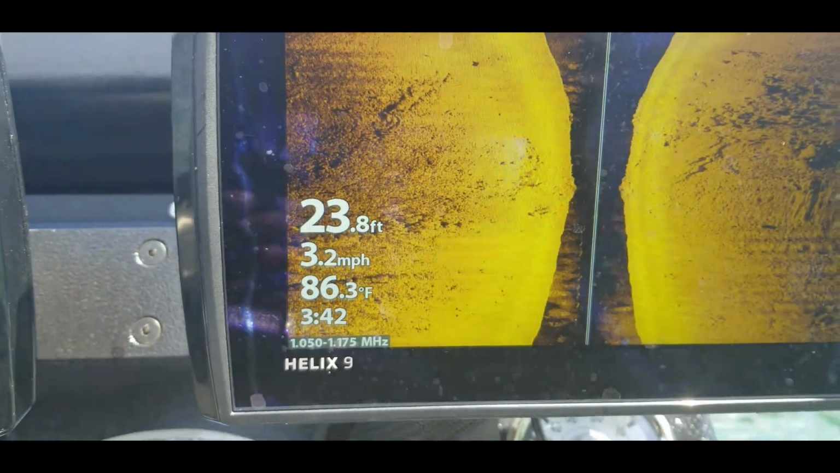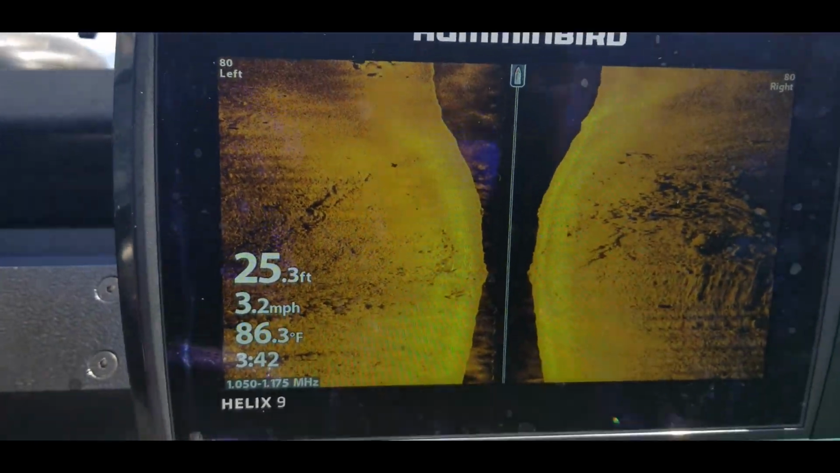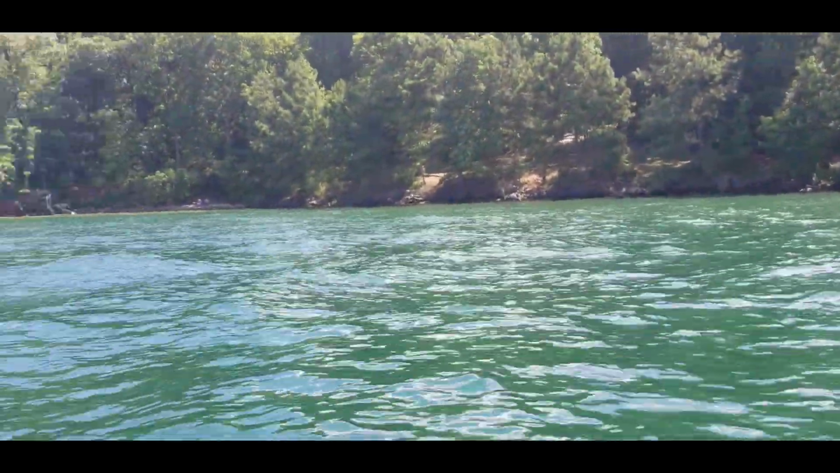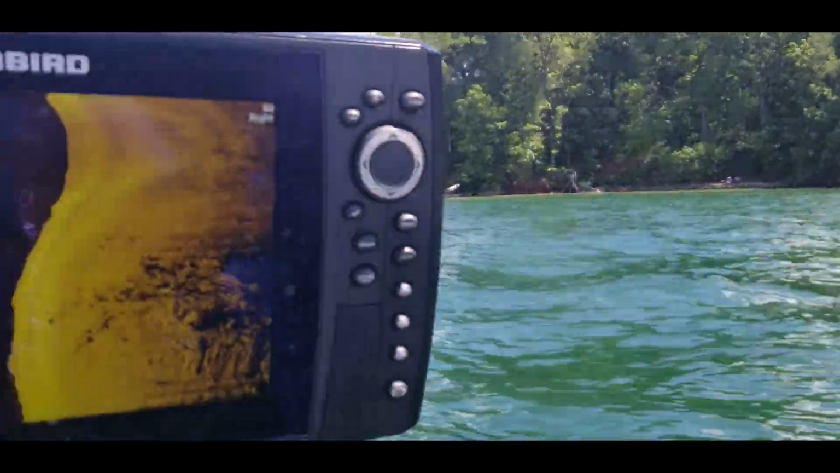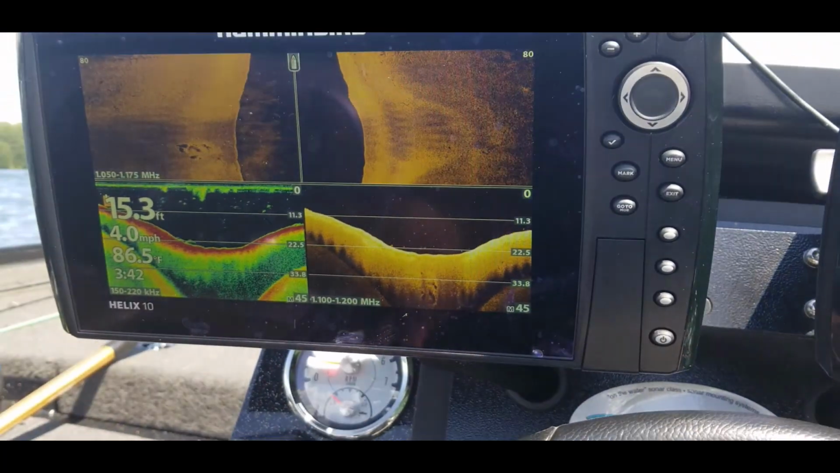So if you want to throw a Carolina rig, shaky head, or crankbait, depending on the depth, that'll be something that would be good for an area like that. But basically all we're doing right now, guys, is just running along that bank. We're probably about 100 feet out from that bank right there, but you can see the rocks and everything right here as we come across it.